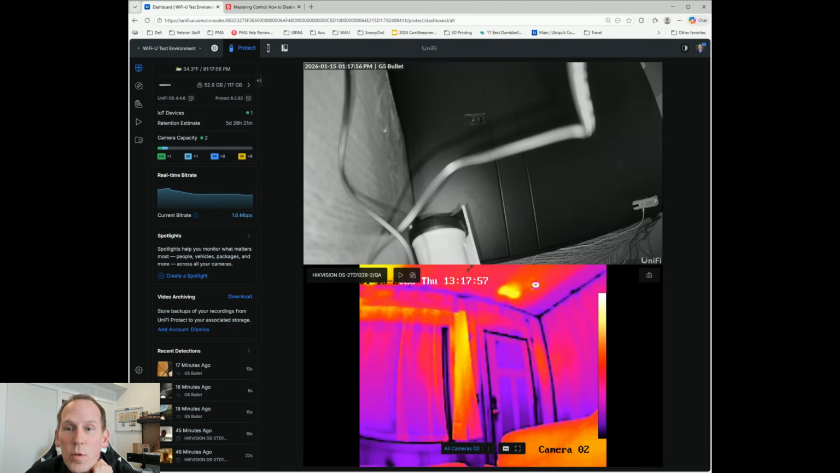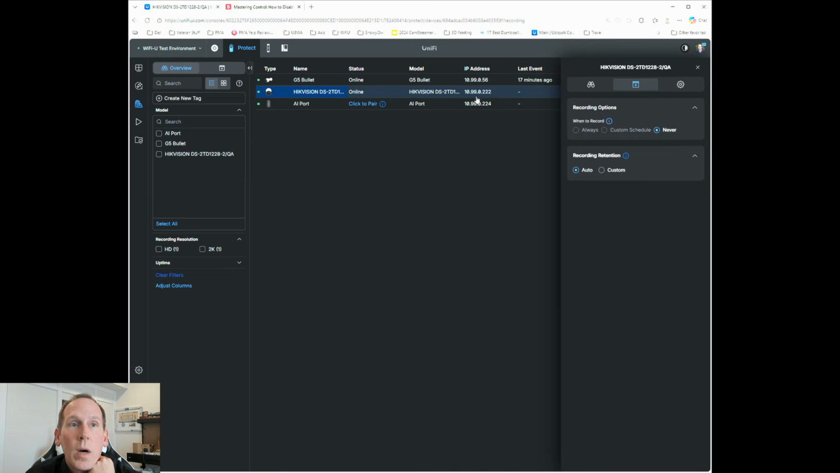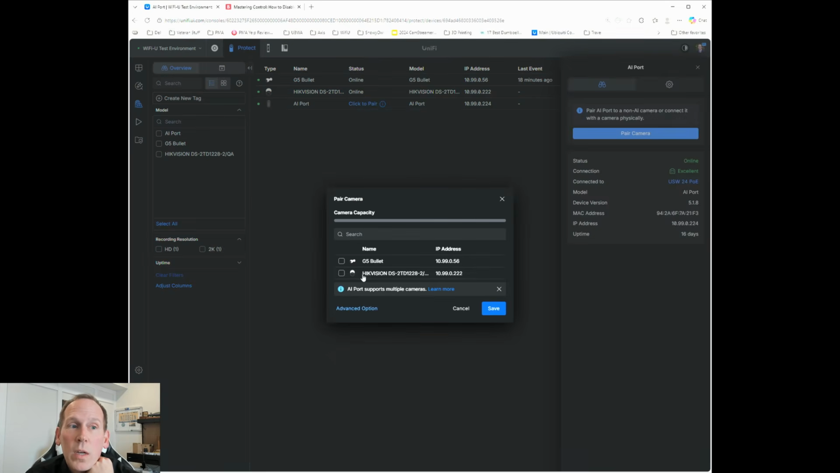So yes, the thermal piece of the bispectral camera will actually come through. So let's take a look and see how that camera looks. Now when I mouse over it here, you can see that it doesn't show the thermal. It shows camera 1, which is the visual camera. So let's see what happens when we go ahead and pair it, because we really can't do a whole lot with the camera except just sort of see it unless we have an AI port. So let's pair it with the AI port.